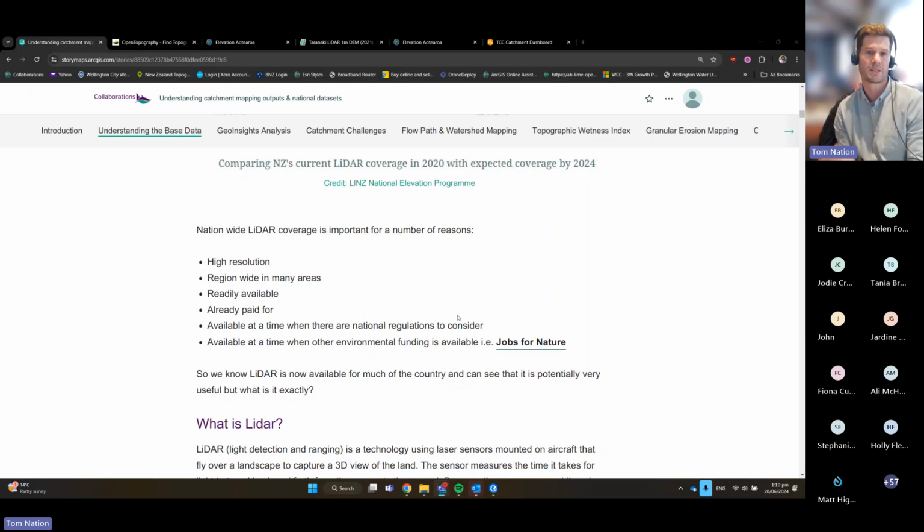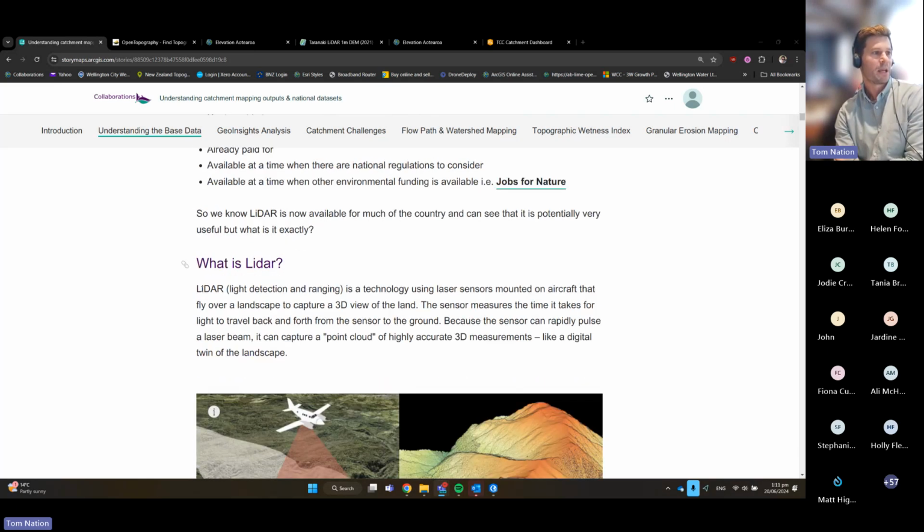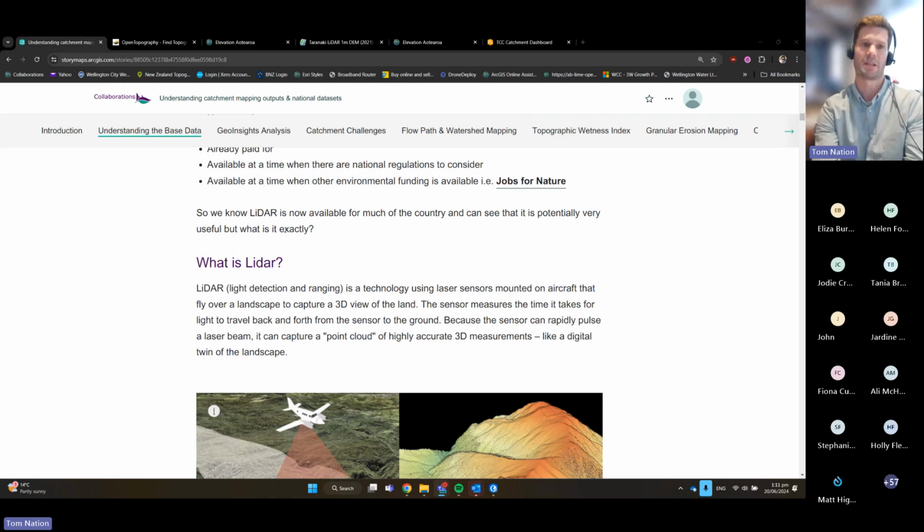What do we do? What is it? That's the feeling I get anyway of why this is becoming such a hot topic. So we know LiDAR is now available for much of the country, and you can see that it's potentially very useful, but what is it exactly? I apologize to people that know what this is, but I think it's important to run through my understanding of it anyway. It'll help explain the rest of my presentation, some of the outputs.